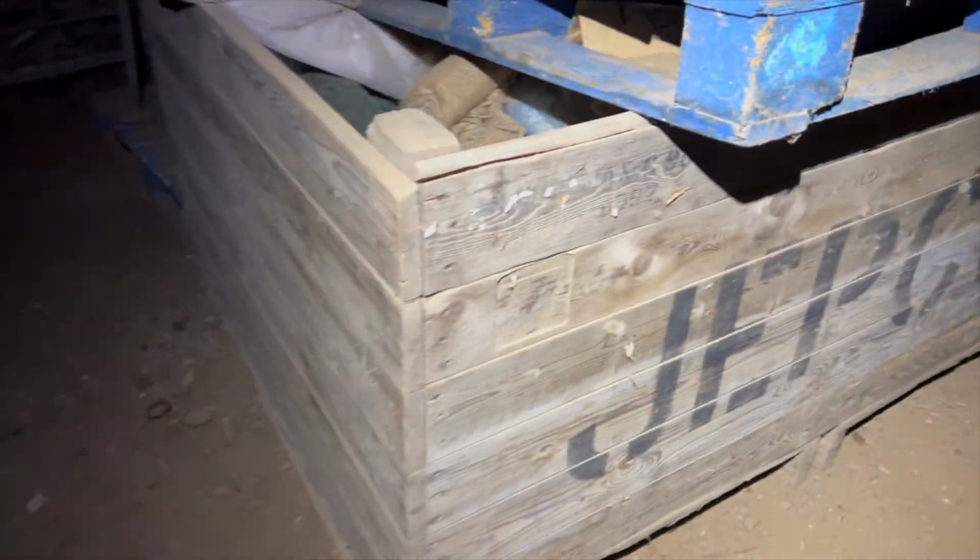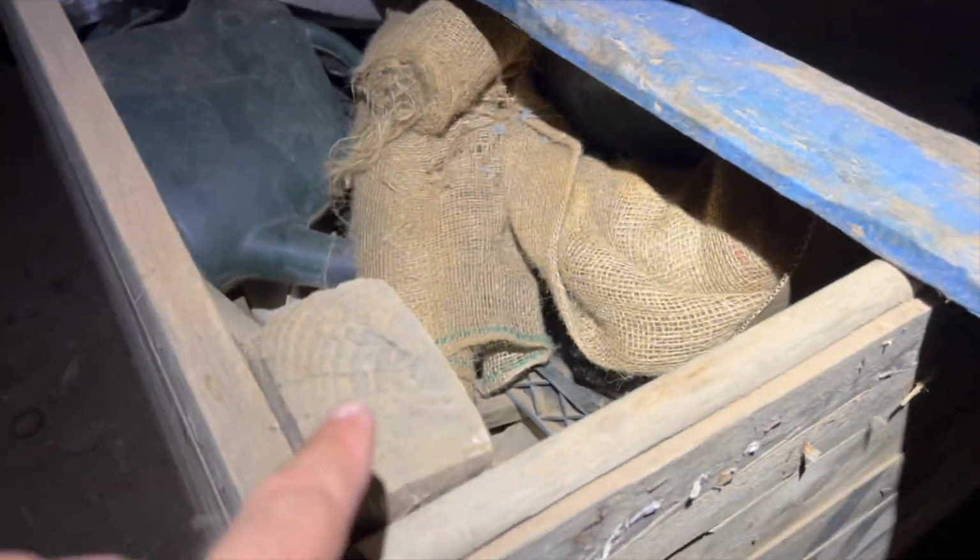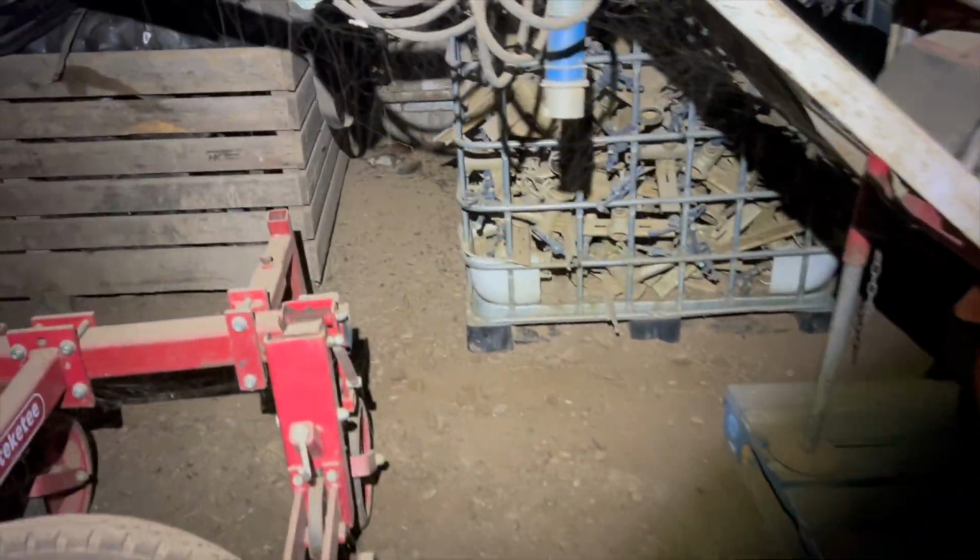Mate, this one here is a little fatty. This back corner, I'll drop one in here, didn't I? Oh well. Oh yeah, he's down in there. That's the one I shot off this corner here. But there's four here.